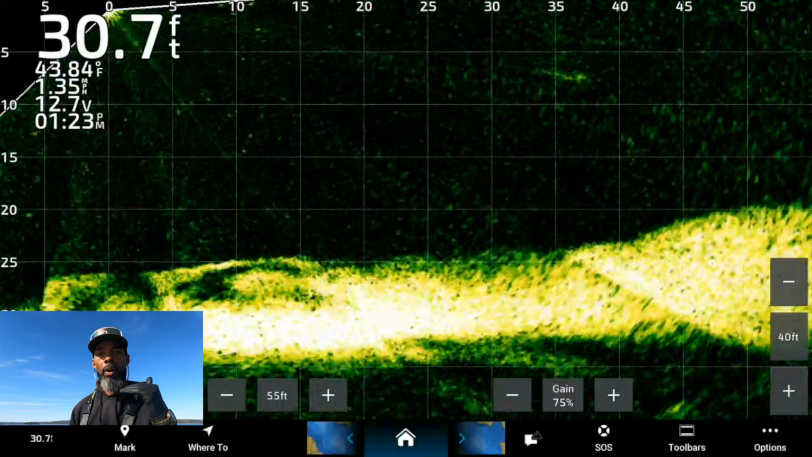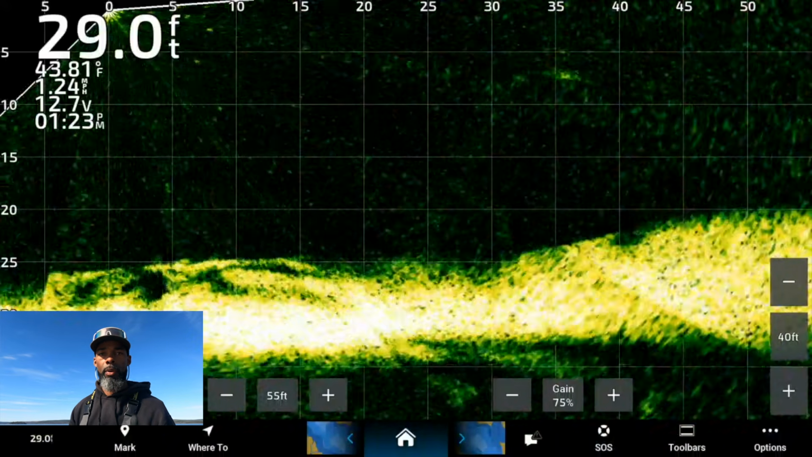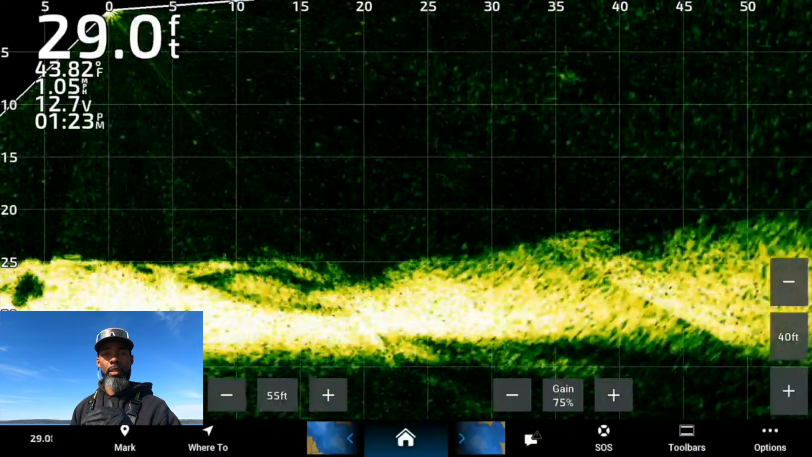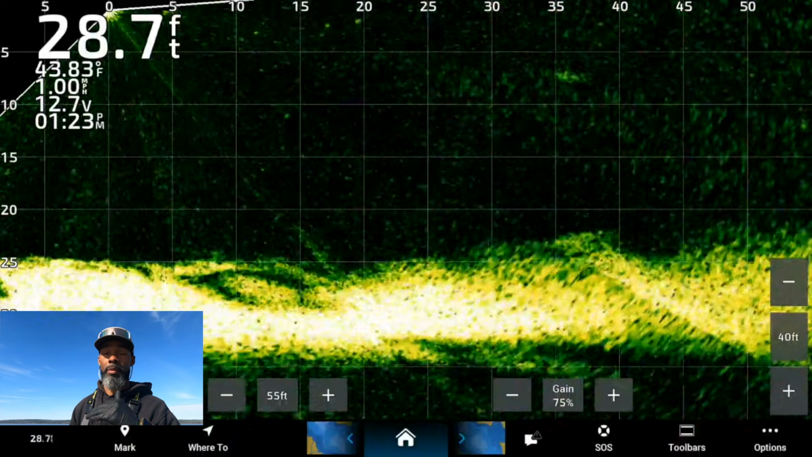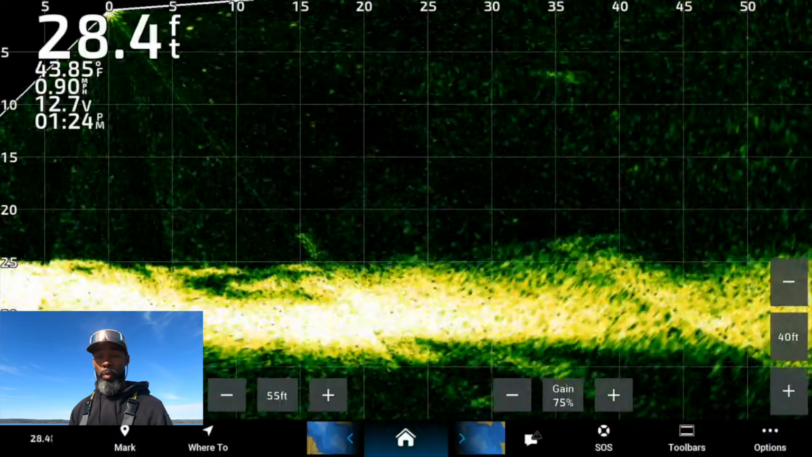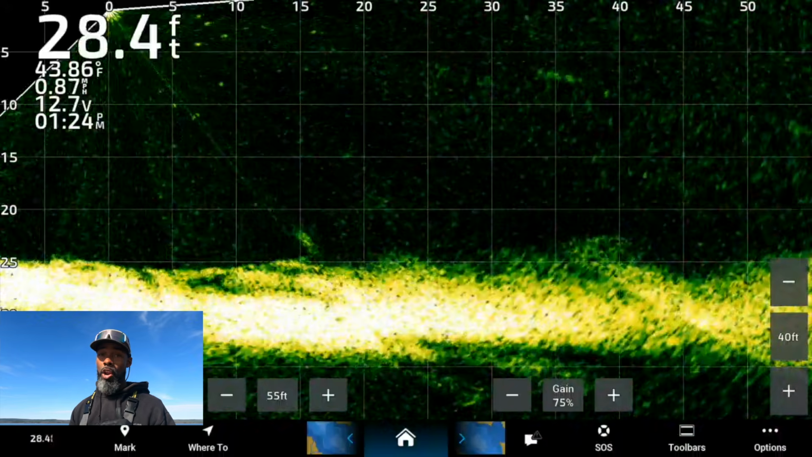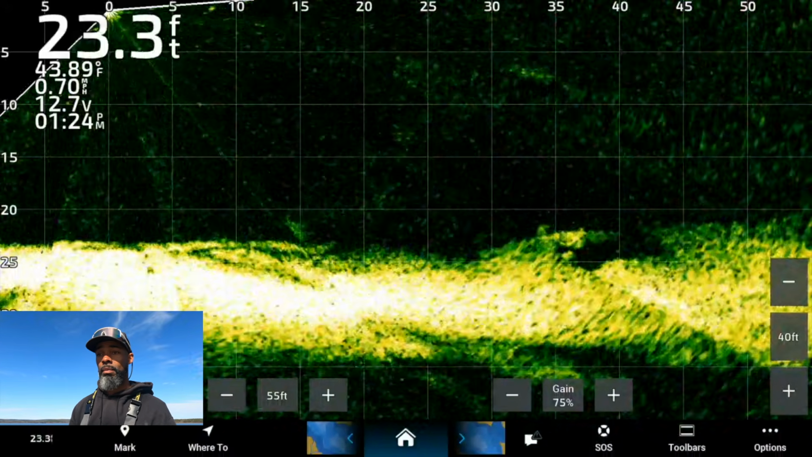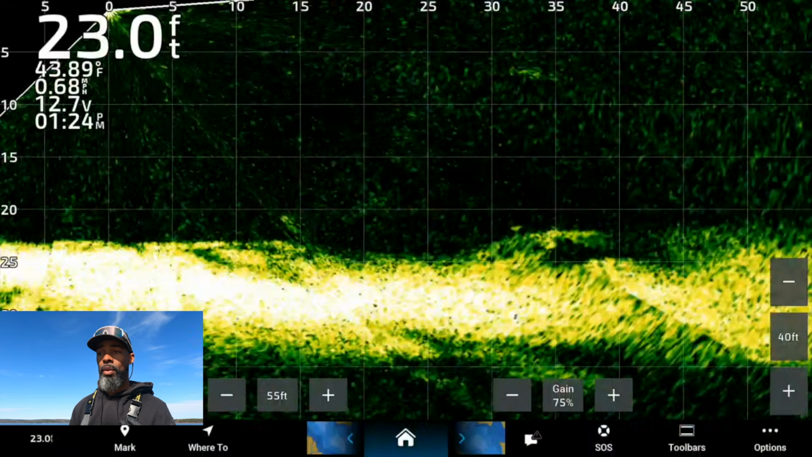Depth range. I always like to keep the depth range a little bit deeper than I'm actually fishing. Whatever range I'm fishing in, I want to be 5 to 10 feet deeper than that actual depth. So even if I'm fishing in 5 feet of water, I want my depth range set no shallower than 13 feet. Like I said, right now I'm in 25, 26 feet of water.